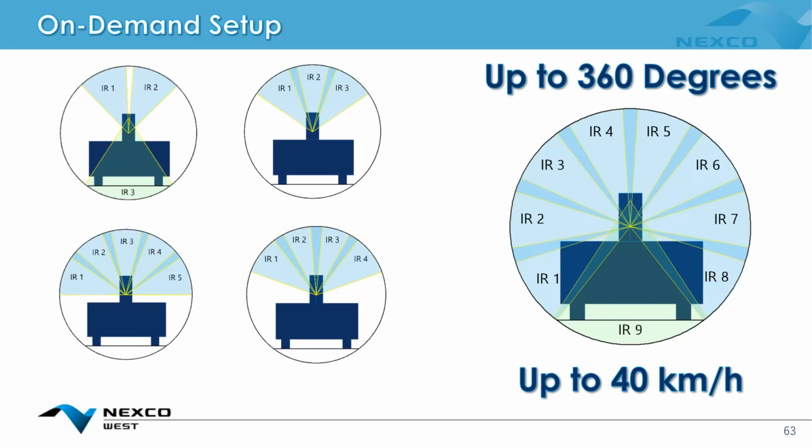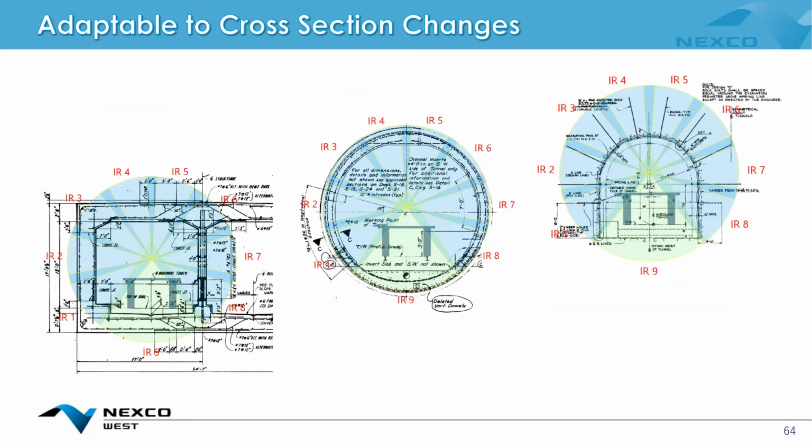So it doesn't have to be a 360 degree recording. We can furnish any amount of infrared or line cameras to match the contour or match the target area. For example, if you just want to look at the grounds or just the crown, we can reduce or increase scope as needed.